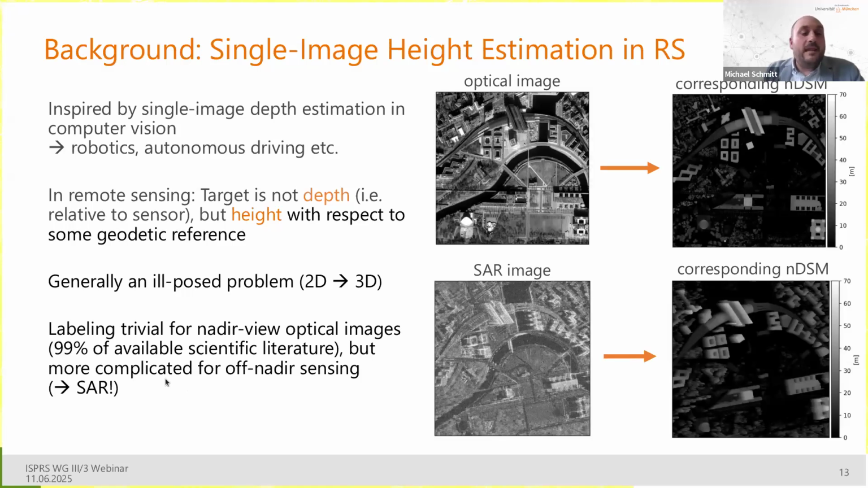And finally, labeling is also an issue. In the optical case, it's relatively trivial. So look at the top example here: if you have this optical image in near nadir viewing geometry on the left, and this digital surface model here on the right, everybody can use some GIS software off the shelf and do a co-registration of the two data sets, and you have your annotated data set, no worries.